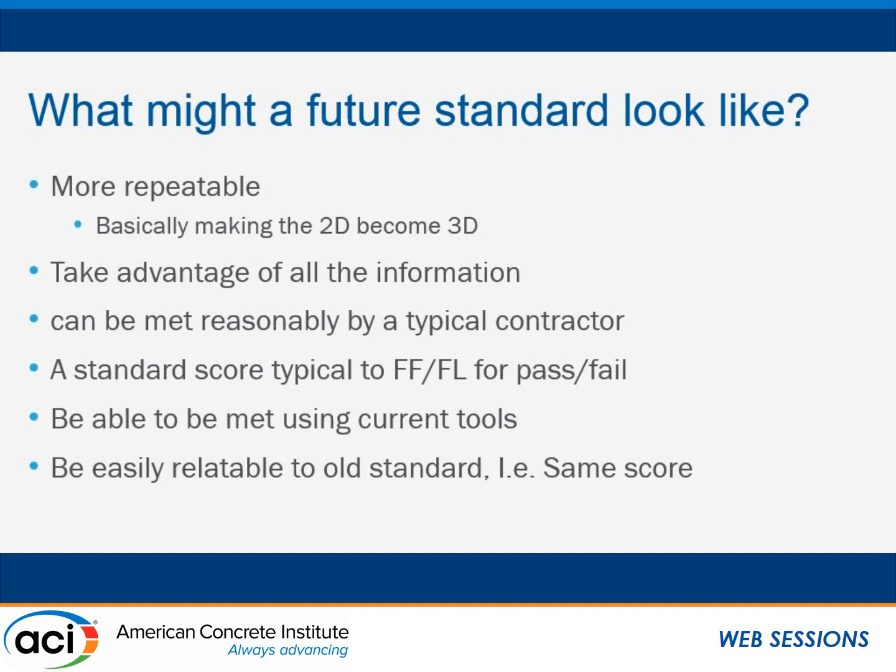Let's say we were to create a new standard that leverages 3D scanning technology to help make things more repeatable, because when you scan something, you have the entire floor, and no matter who captures the floor, we'll all have the exact same data. So what kind of mathematics would be involved to create a single score that would be repeatable no matter who does it, no matter where you do it, and no matter what equipment? How can you leverage all the information, and how can a new standard be leveraged by a typical industry contractor?